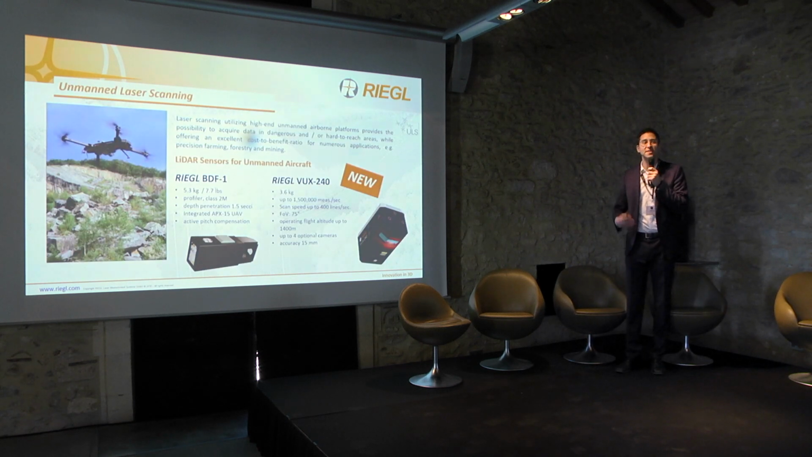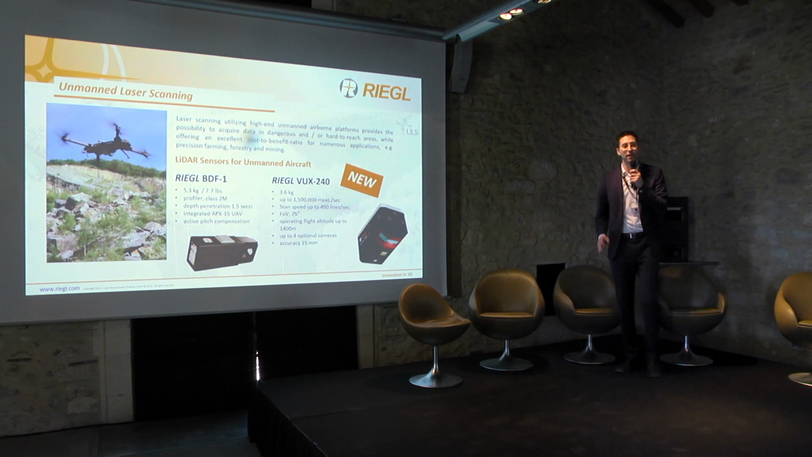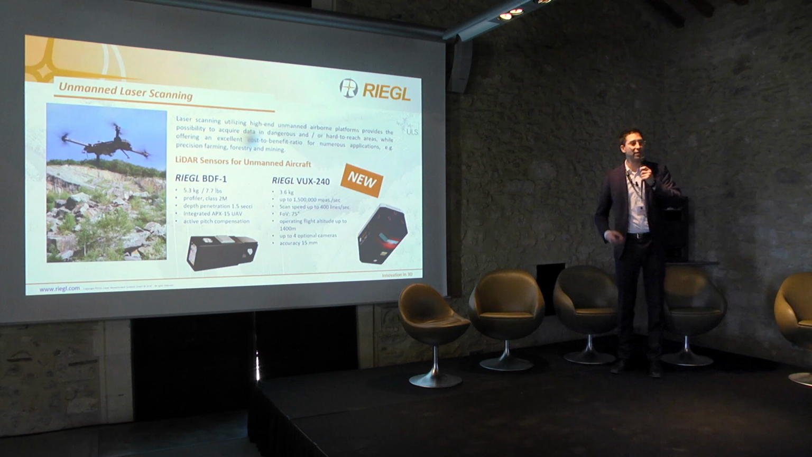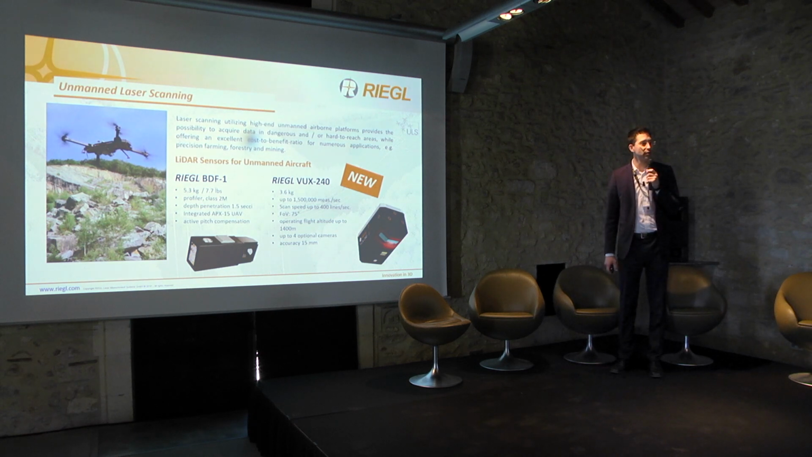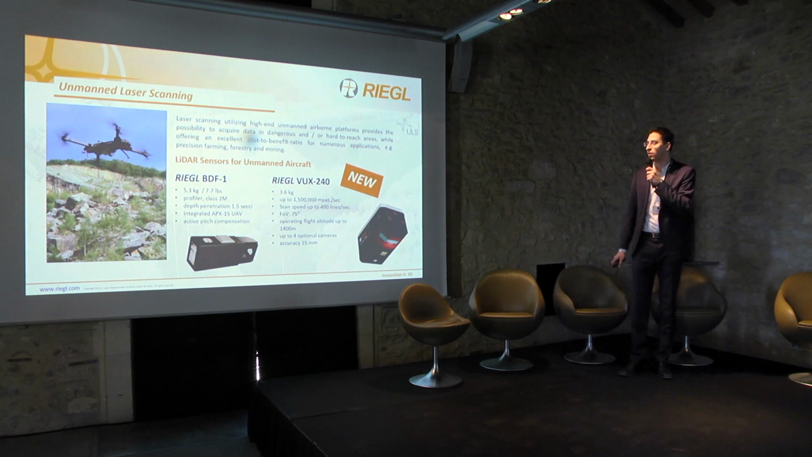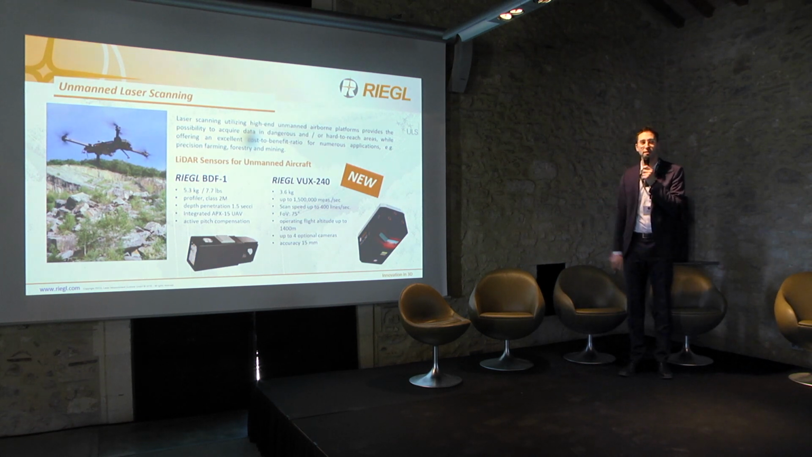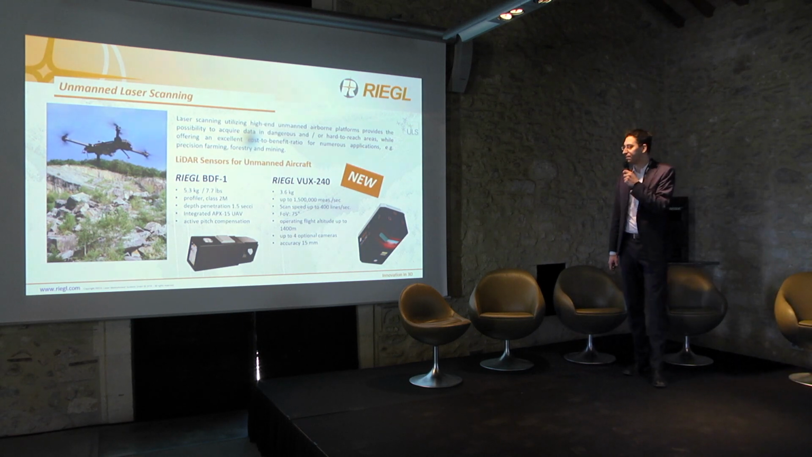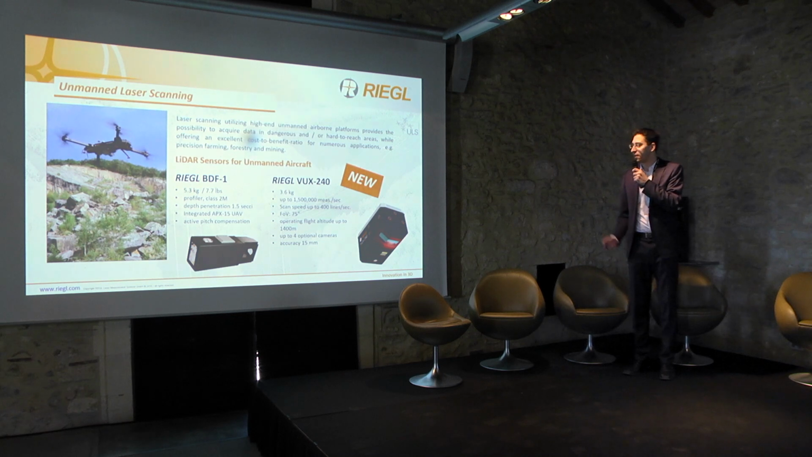There are two other sensors as well, which we do offer, a very niche market, like the BDF1, and quite recently introduced at Intergeo in Frankfurt, our VUX-240, which is almost the same size as the VUX-1, so we're talking also about 3.6 kilo, but it has a spectacular pulse repetition rate and a measurement rate up to 1.5 million measurements per second.